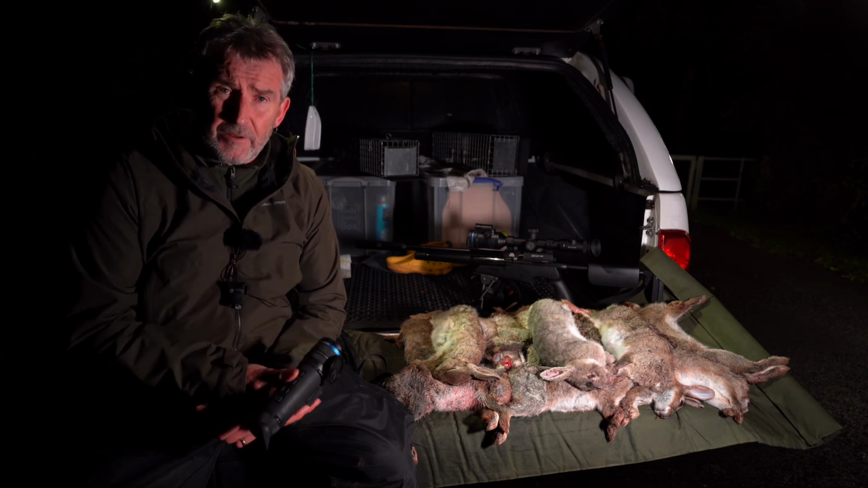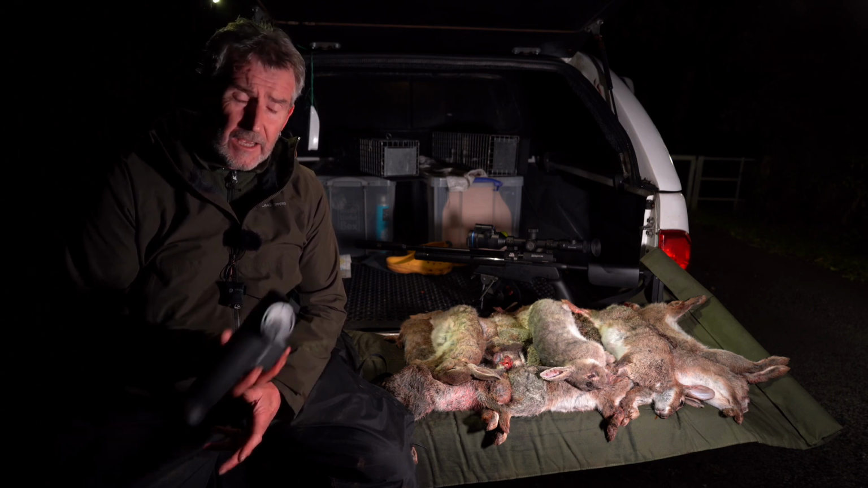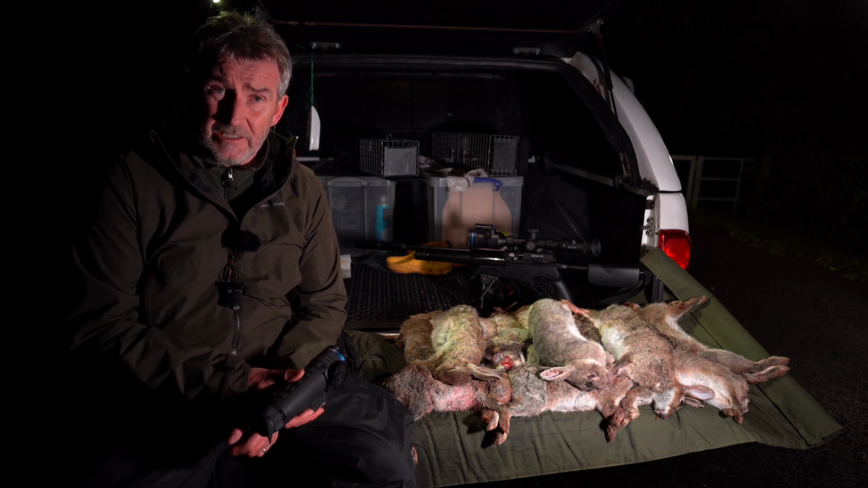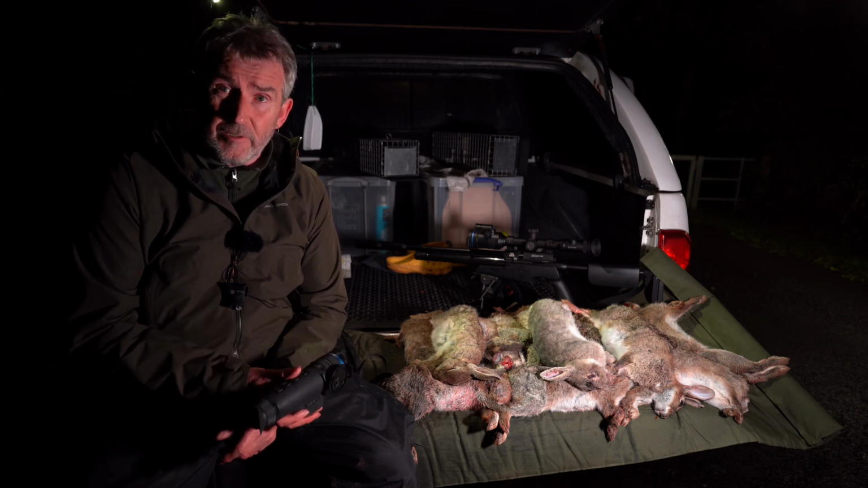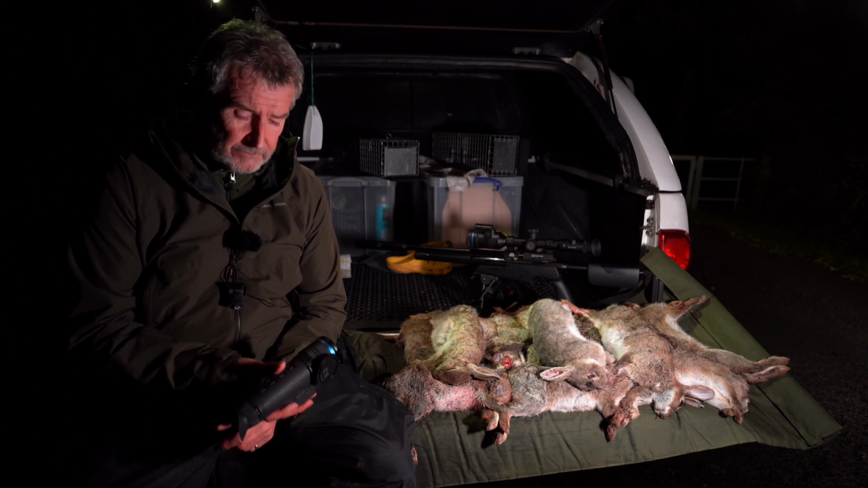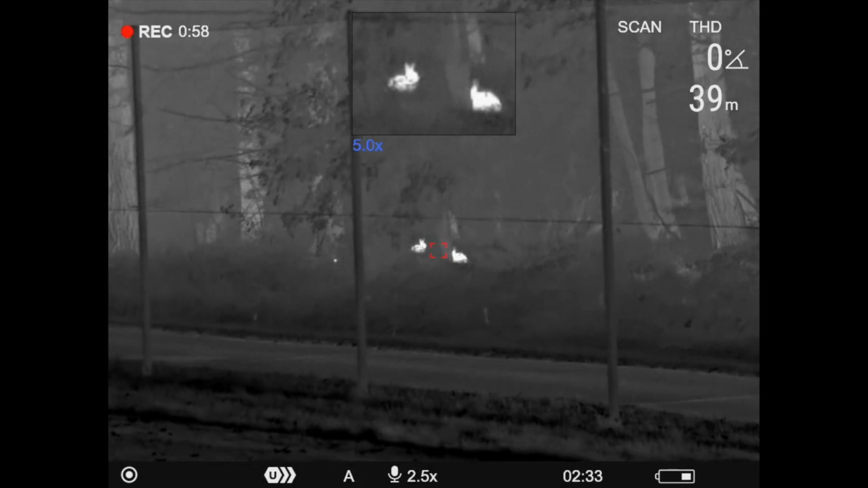It's literally come out of the box. Both of them come out of the boxes. One's gone straight in the gun, one's gone straight onto charge, and we've been straight out with it. It actually arrived yesterday afternoon. So getting to grips with it has been a little bit straight in the field, rather than having half an hour to read the brochure and gen up on it. But initial thoughts, what a piece of kit.